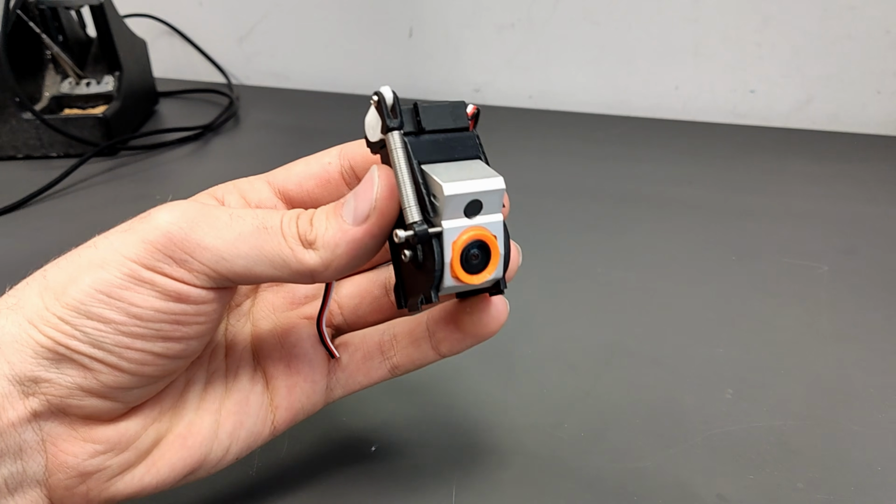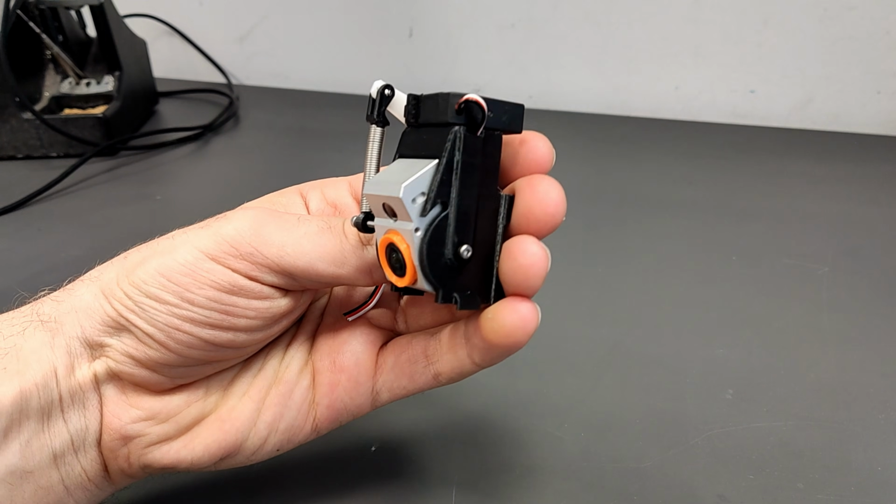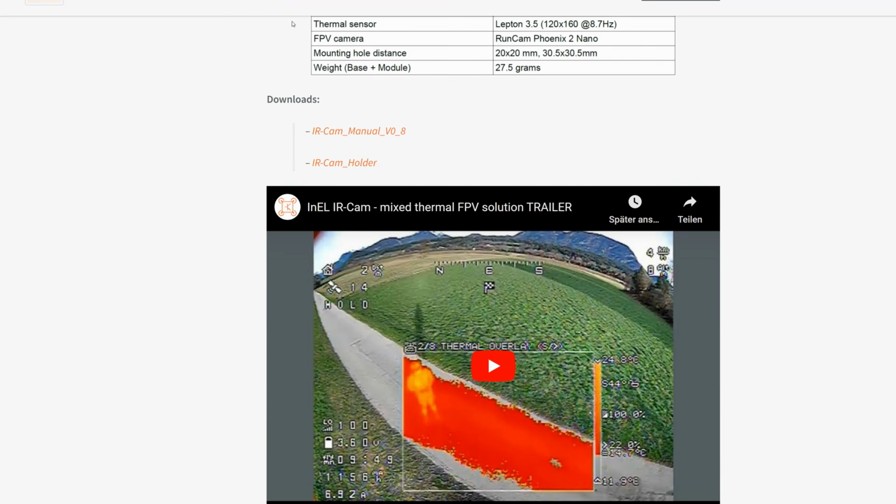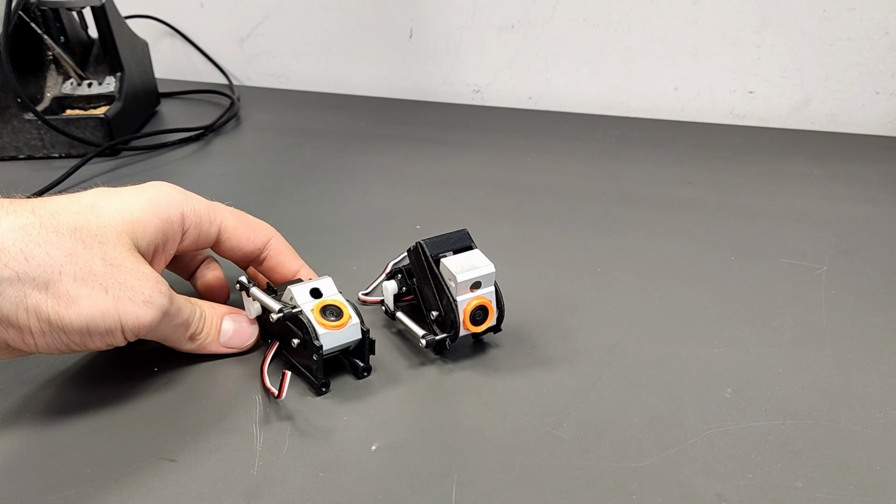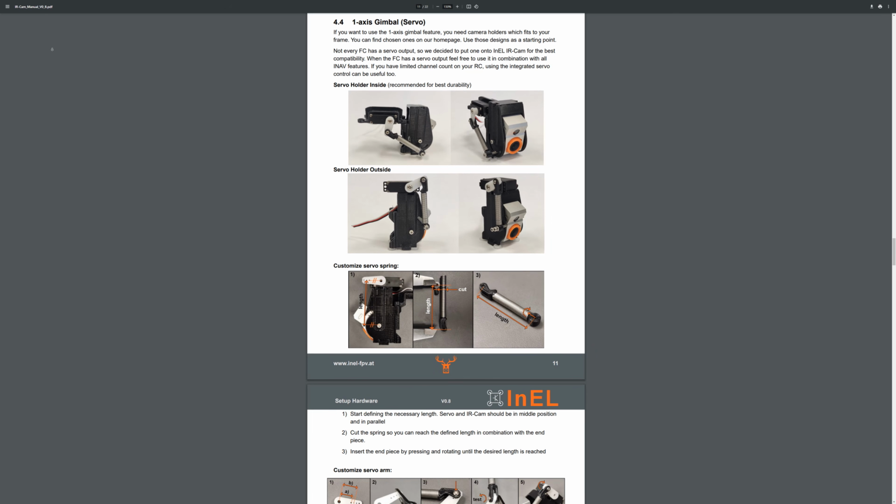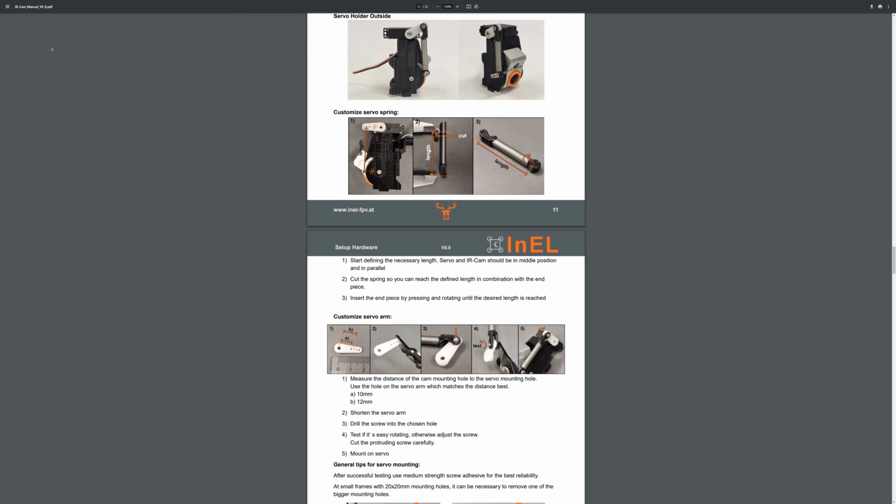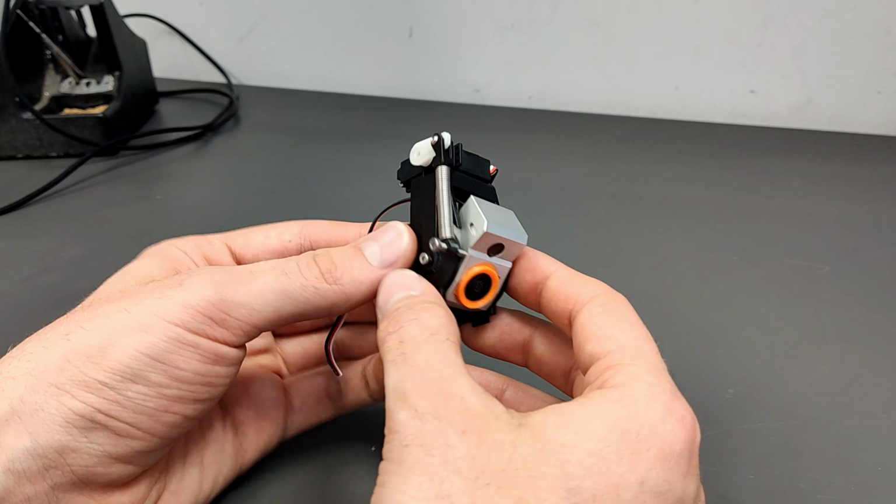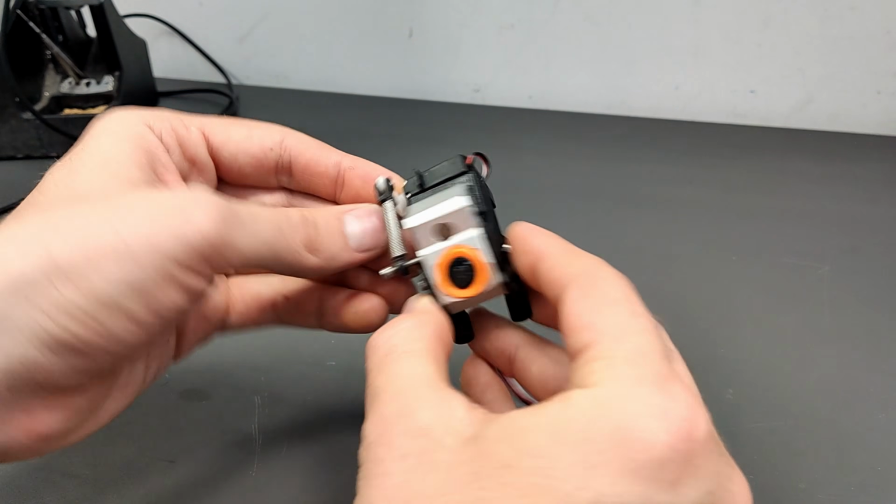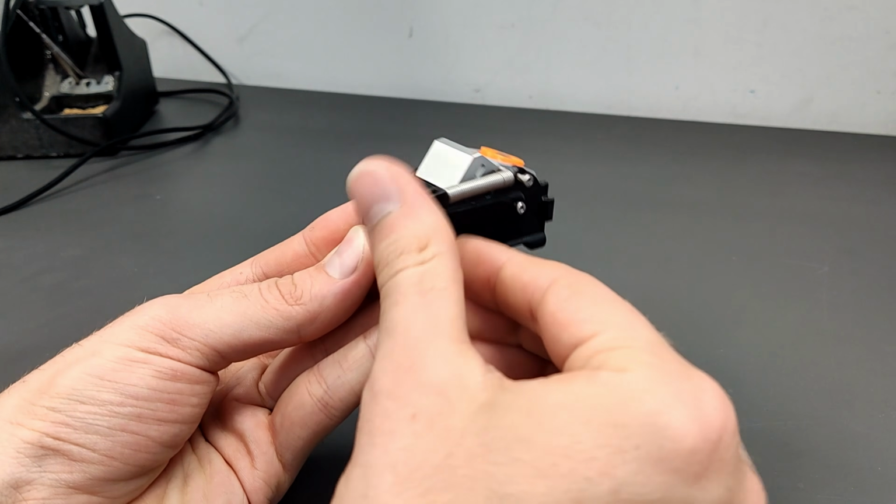If you want to use the one-axis gimbal feature, you need camera holders which fit your frame. You can find chosen ones as STL file on our homepage. Use those designs as a starting point. The servo arm can be customized too. A detailed description can be found in the manual. For example, you can mount the servo on top with double-sided tape. It's simple, but not that durable.